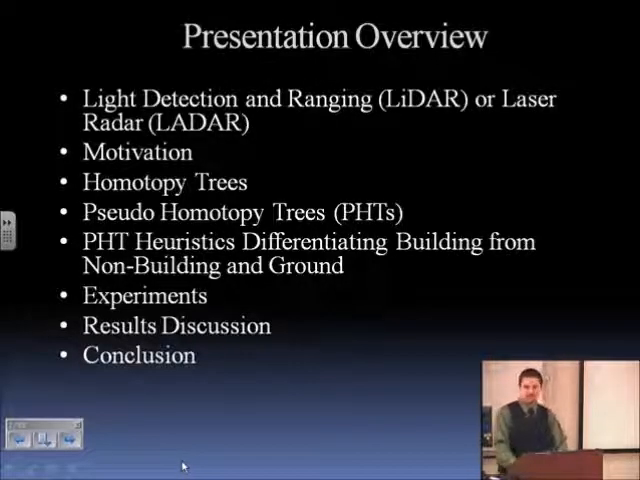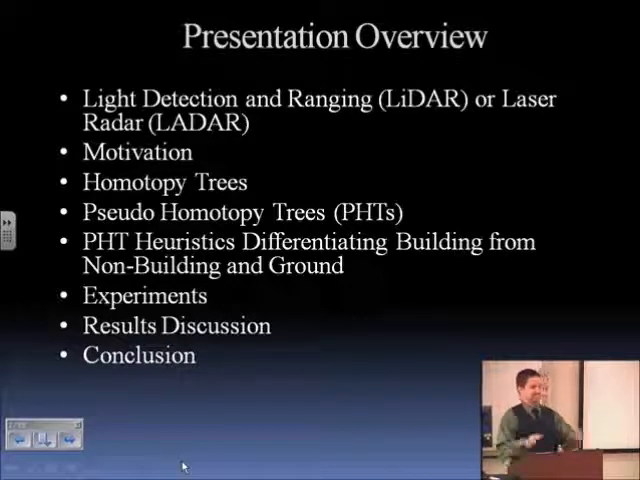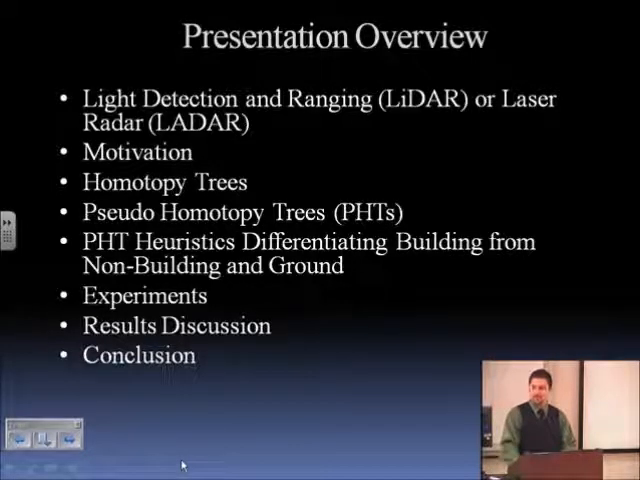And then what exactly are homotopy trees? I wound up slightly making a variant of that and dubbing it pseudo homotopy trees. There are some properties we don't retain from the actual formal homotopy tree concept that's in set theory and math. Then we'll be going over how we use these homotopy trees to identify buildings and non-ground and ground. And then some experiments. We'll discuss the results and some conclusions.